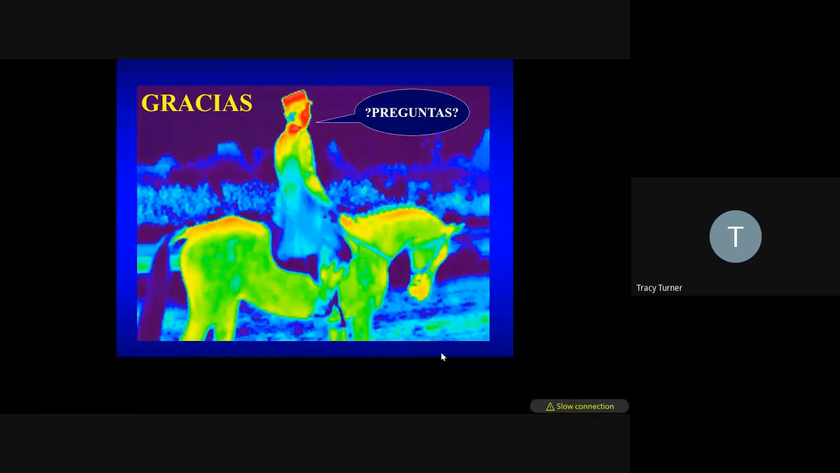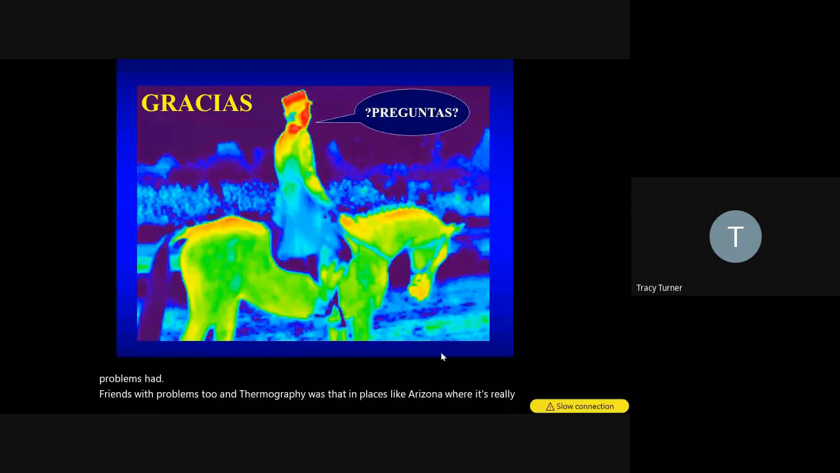The other thing that we've had friends with problems with in thermography was that in places like Arizona where it's really warm, during the course of the day, they could not do thermography during the middle of the day because the ambient temperature was the same temperature as the horse.